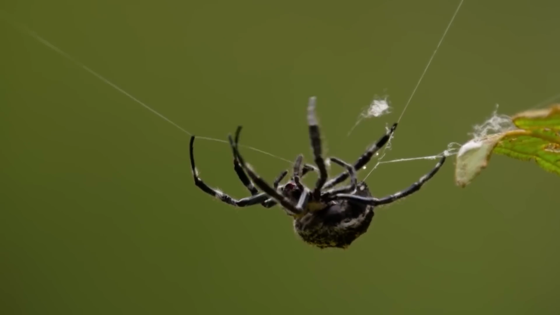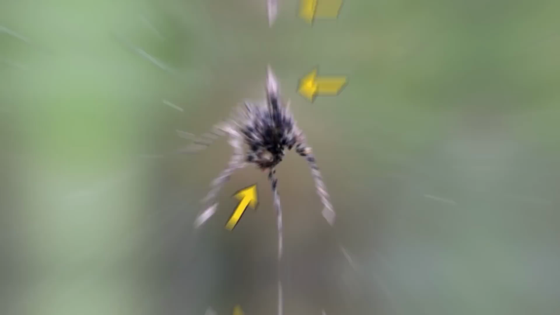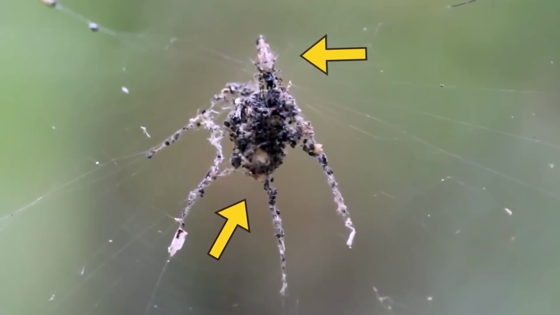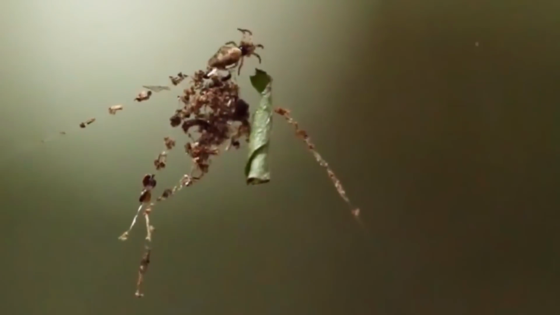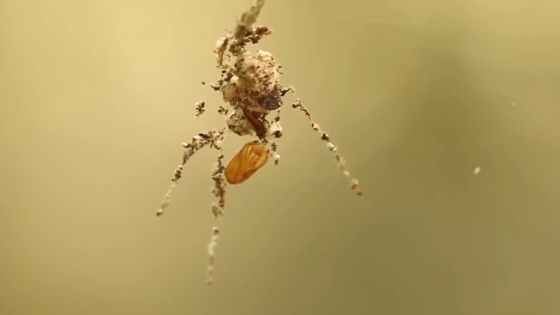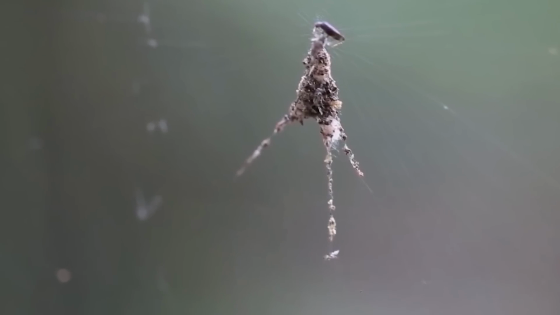Decoy building spider. Not only are spiders inherently creepy, but now they're also mastering bizarre techniques. Take this for example, a spider constructing a replica of itself using carefully arranged debris on specialized silk strands. The symmetrical formation creates an uncanny resemblance to a large spider hanging on its web.